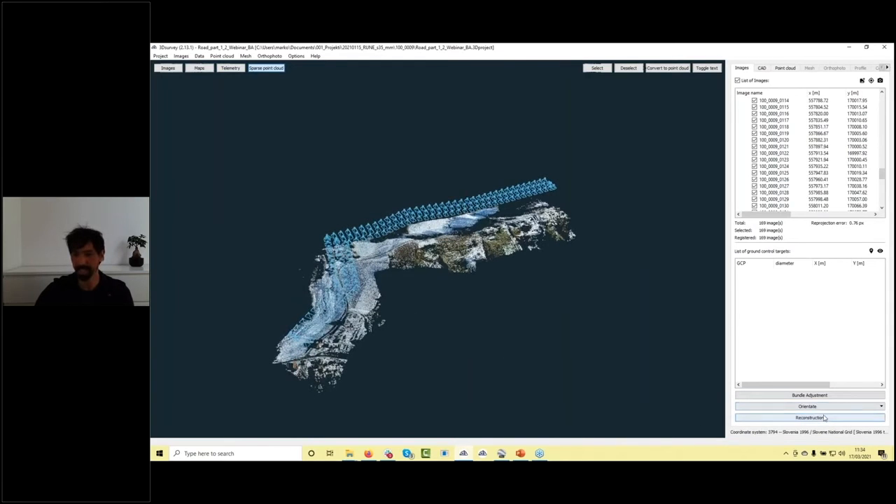And then the next step we need to do is the reconstruction step. For that kind of project where you have really a lot of data, big point clouds, long distances, I advise you to use the reconstruction level maybe medium, because it's already good enough. You will see all the necessary detail out of it.